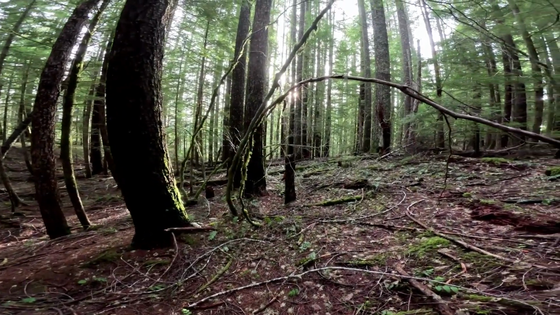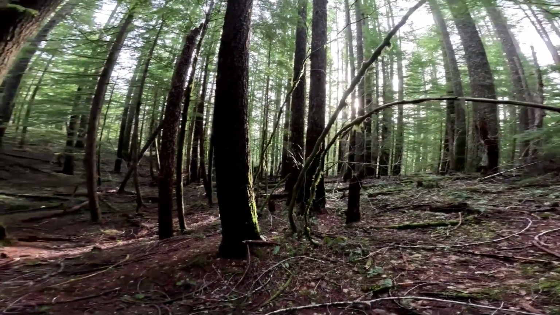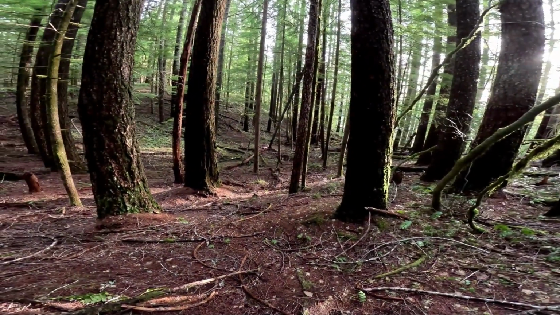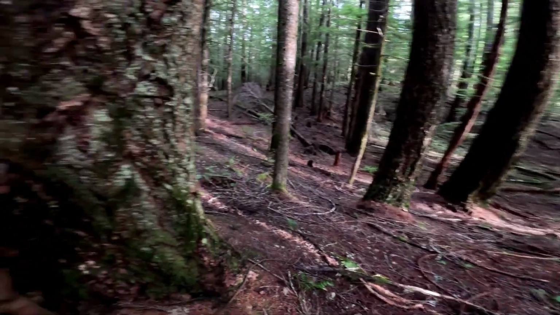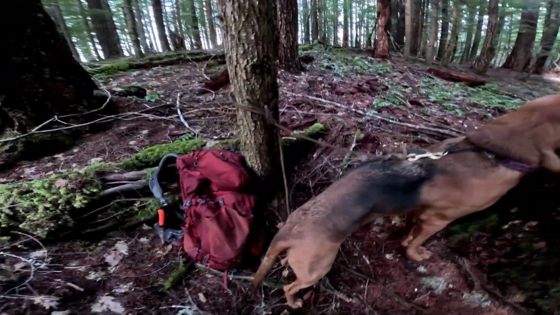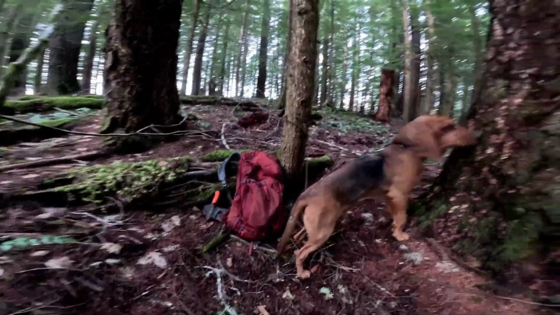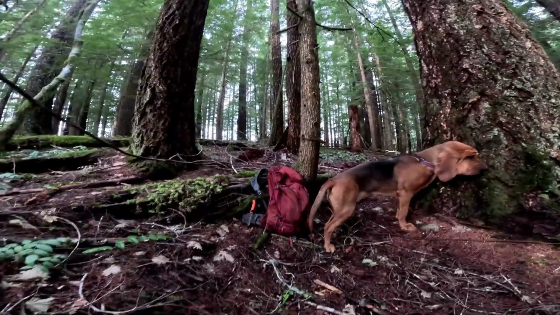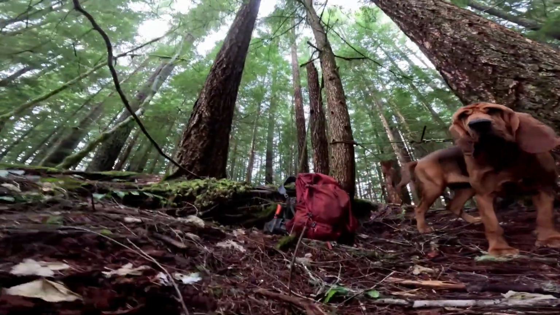So it's about 9:30 and the sun is just getting up over and peeking through. And there's the water hole that we just pulled a couple of camera cards. And there's Calamity chewing some bark. I got her tied up. We're gonna take a moment, and I have a surprise in the bag for her and me.